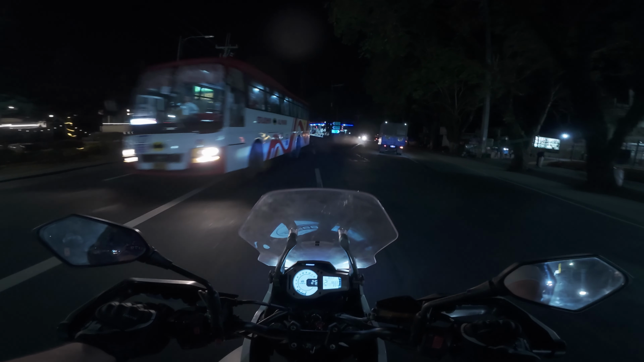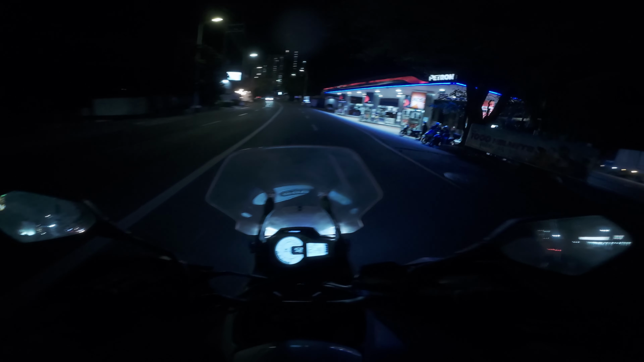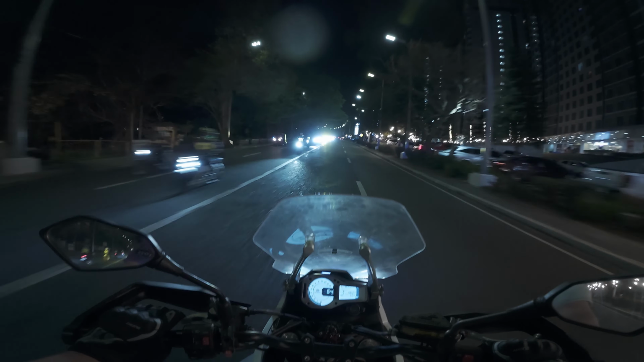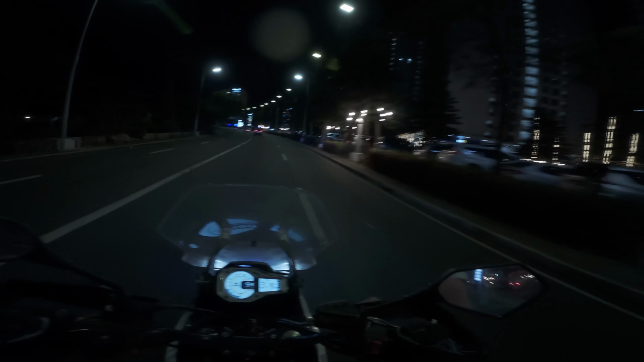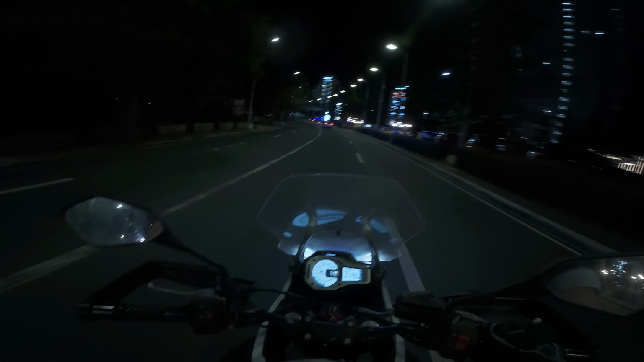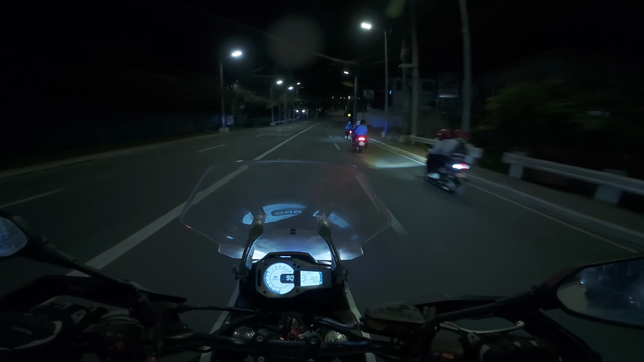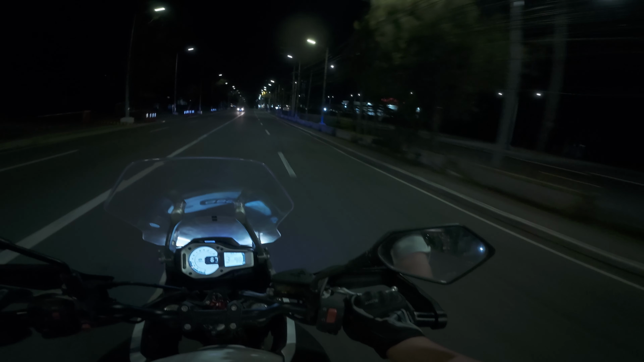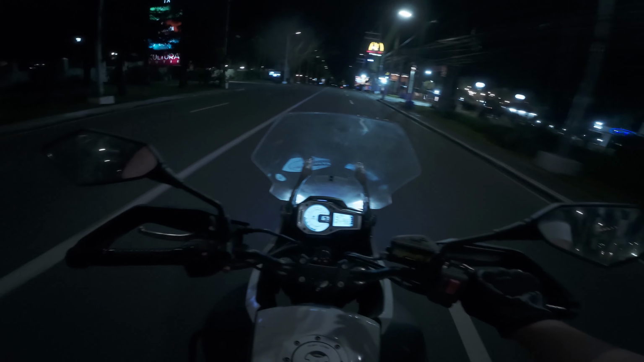Whoa. What the fuck? This guy just goes, he doesn't care. That was hella dangerous, seriously. Okay, got the scooter gang in front of me again. I have to close my helmet, it's so cold here. That's why I don't like Tagaytay. It's just too cold for me.